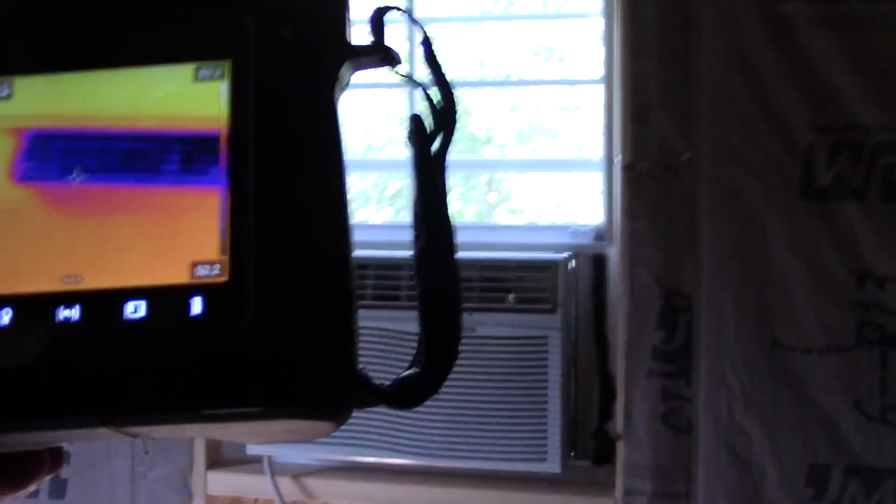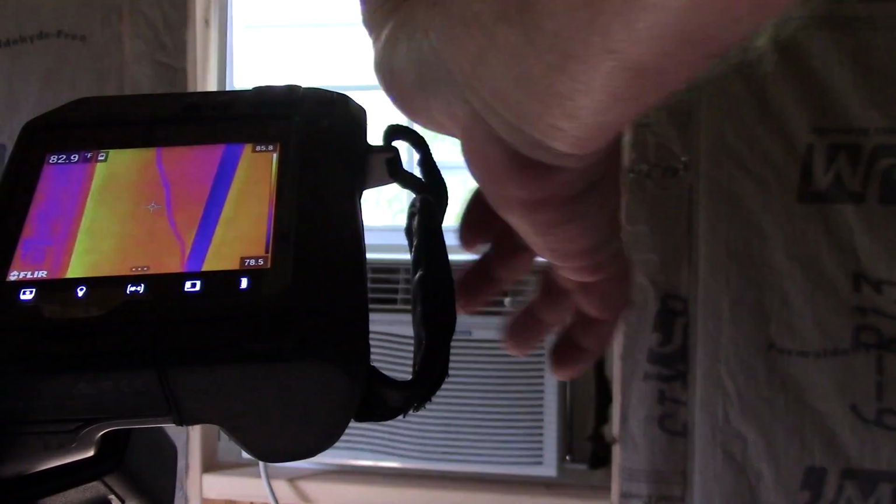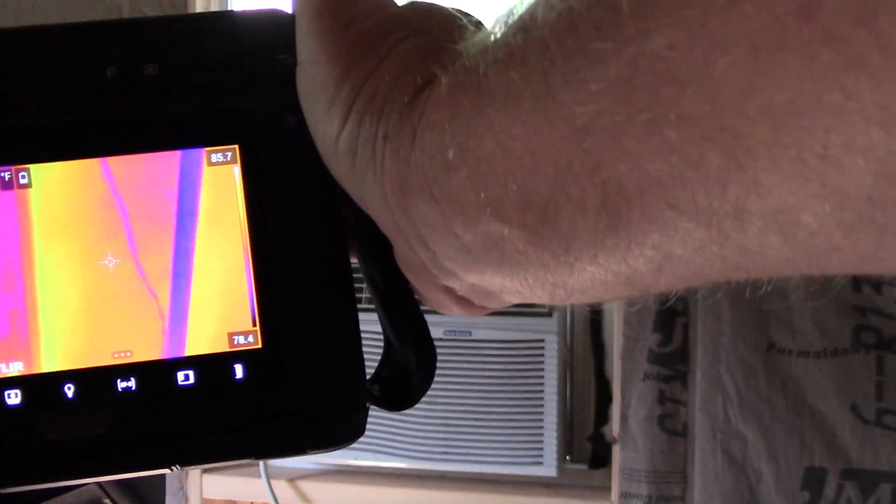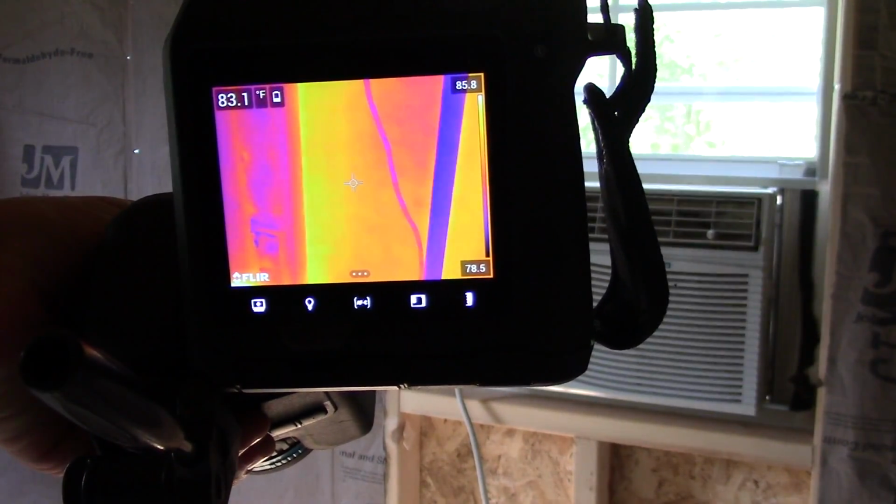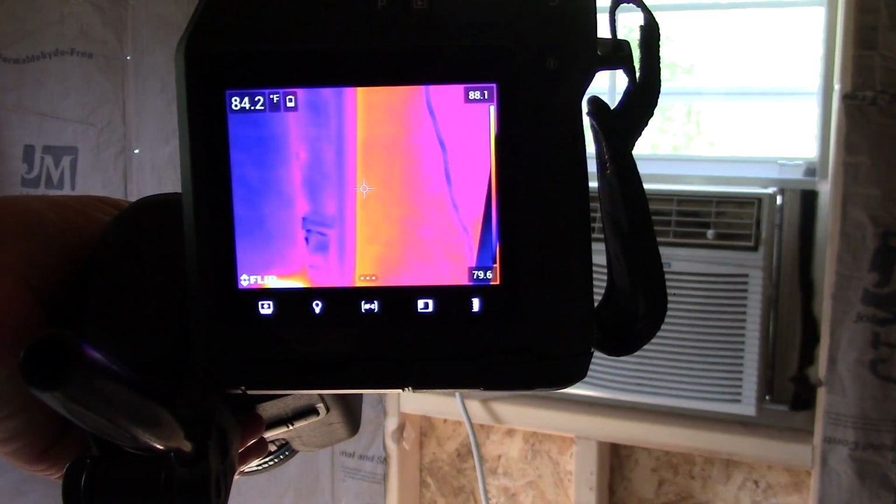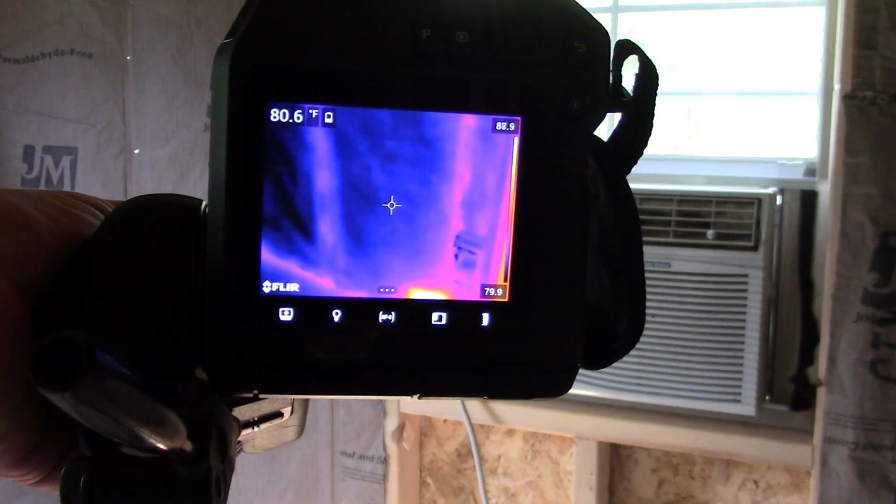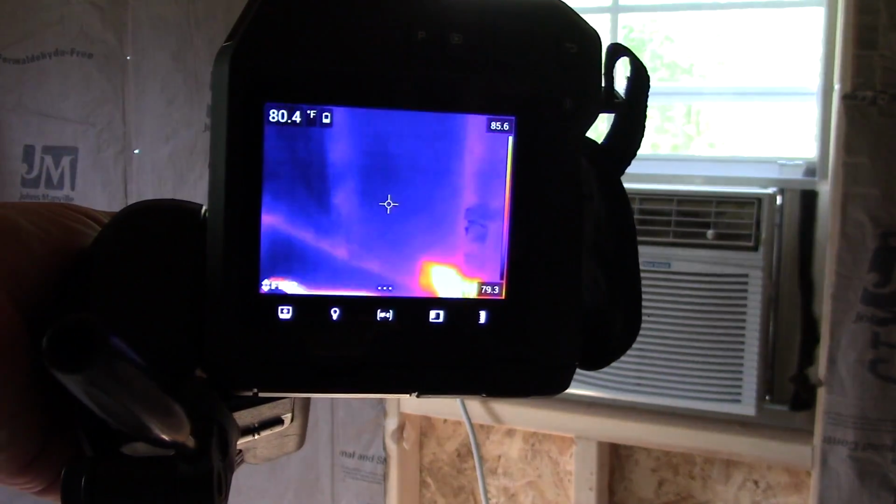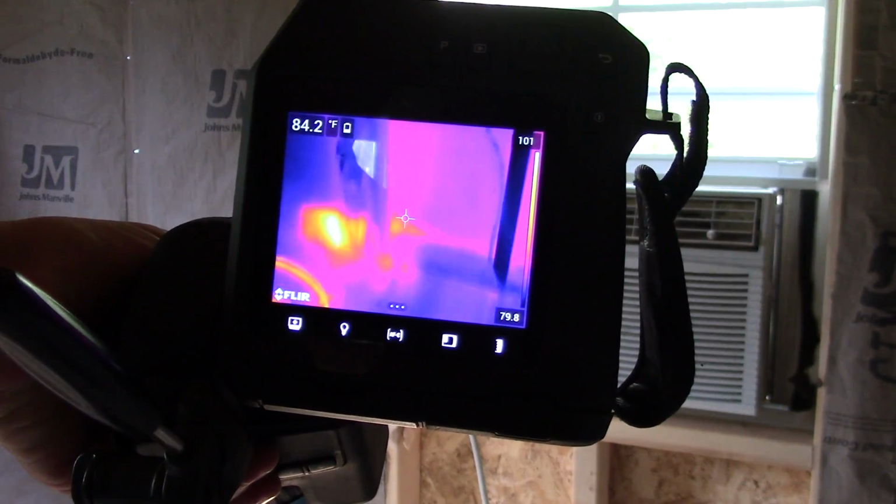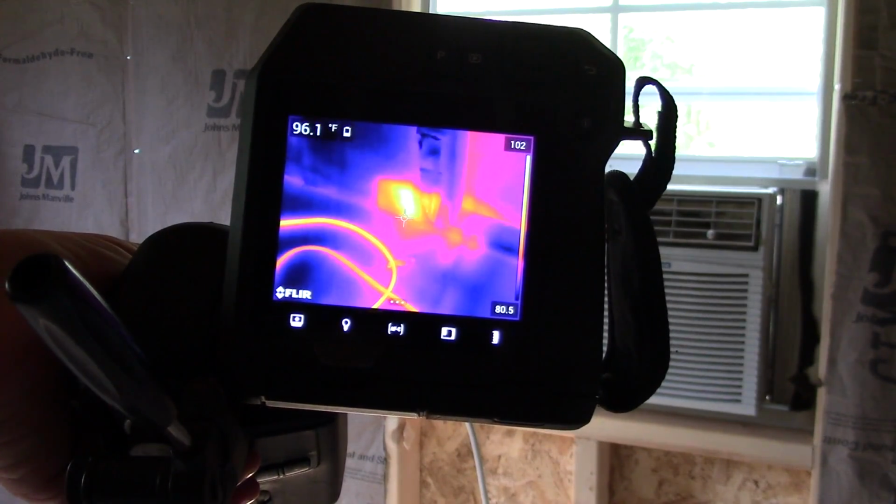And again, hang on, let's go down a little bit. 84. I saw 85 as opposed to 79 degrees. So without really much insulation, you're looking at a 5-degree difference.